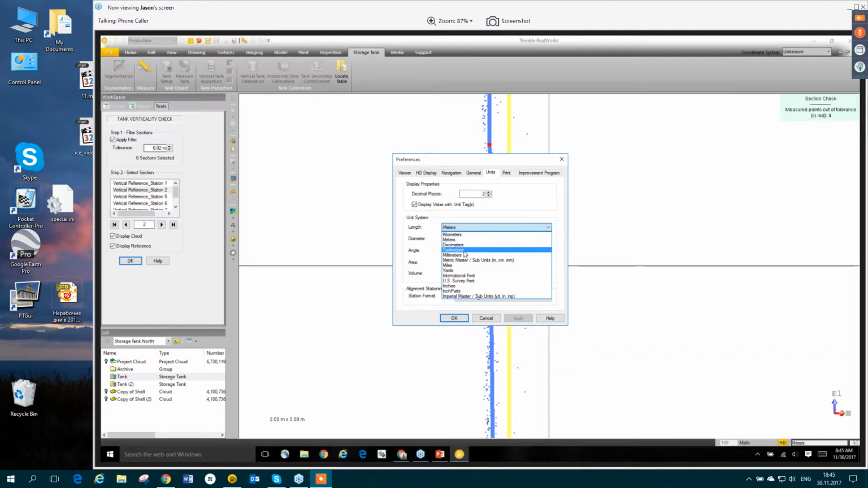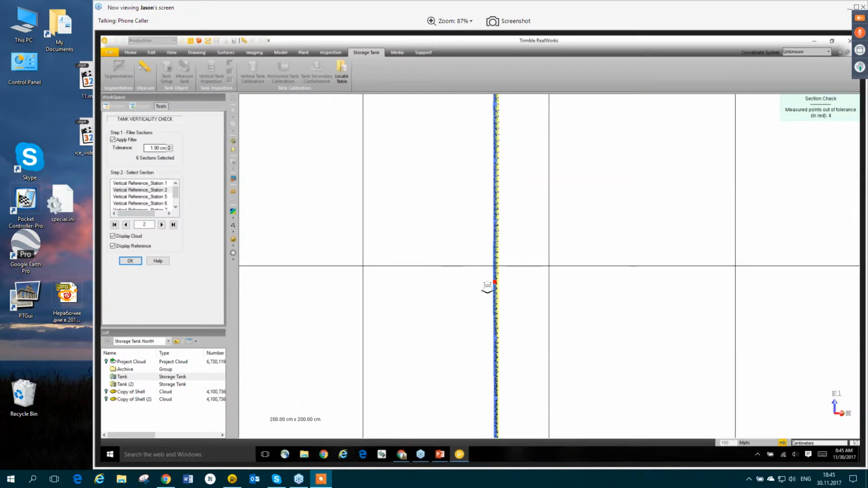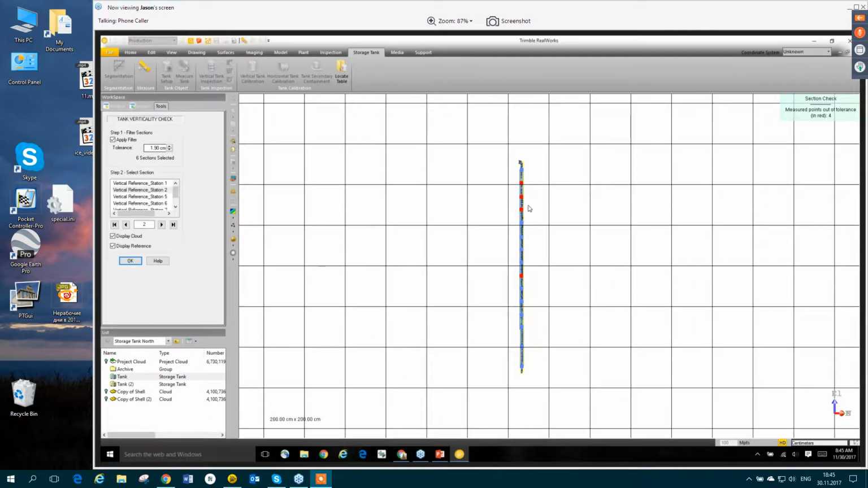See if I can change these. Okay, so we're looking at almost 2 centimeters here. So what we want to do is make sure that we're not getting a red node showing that we're failing because we missed a nozzle or a manway or a ladder step.